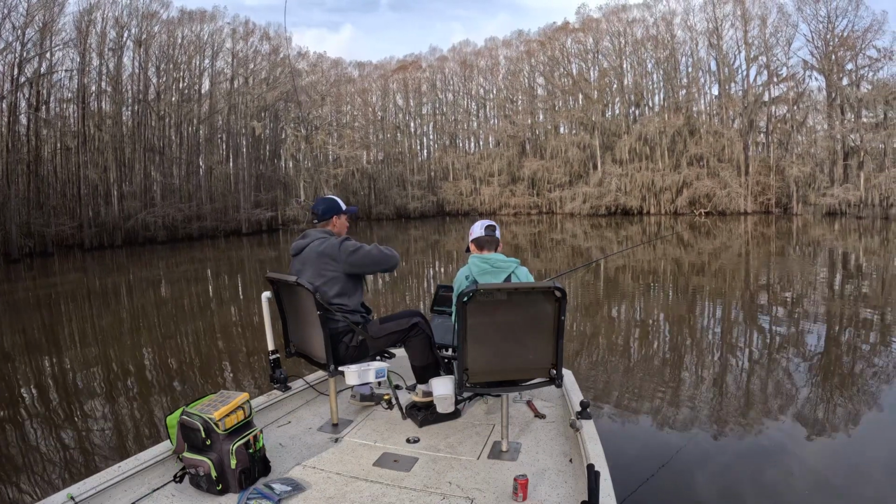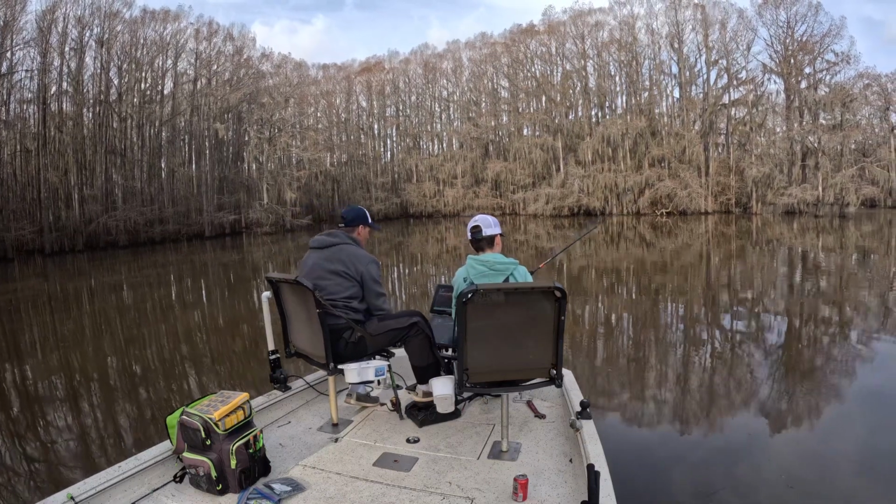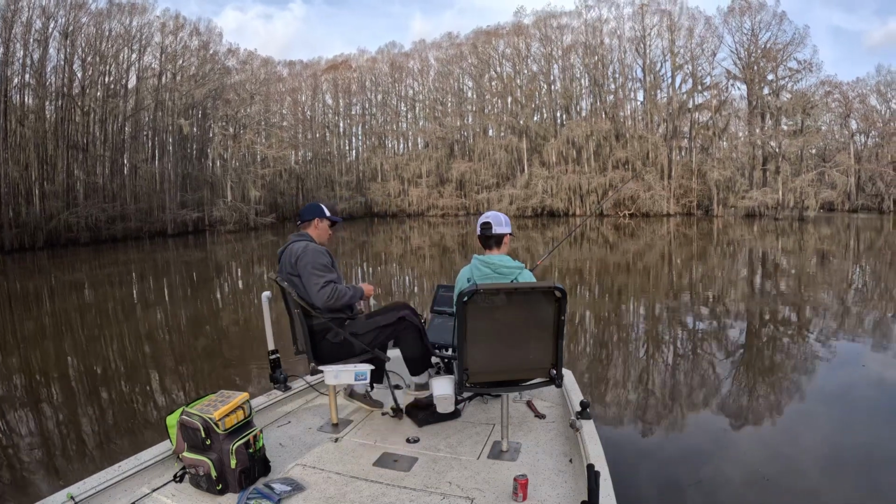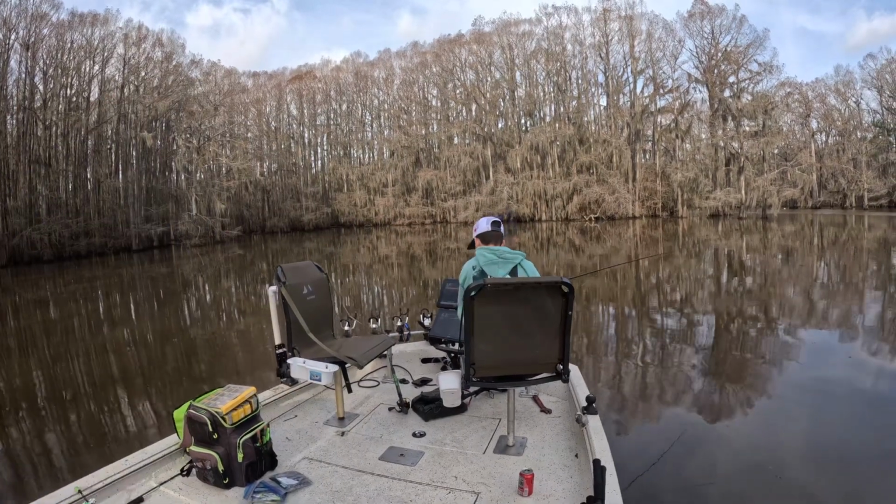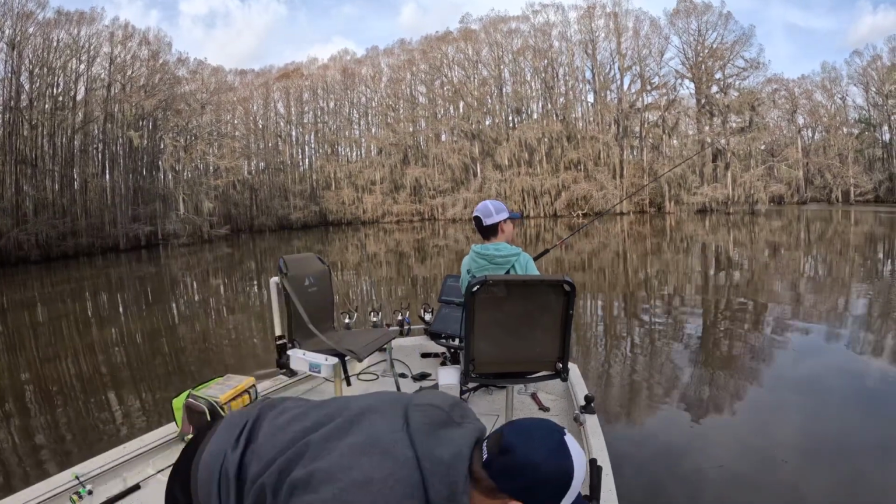We've got a tournament coming up, and we're basically practicing sniping these fish and trying to get on bigger fish. There's several piles that we could actually go out and limit out, but we don't want to do that today. We're just trying to really go after bigger slabs.